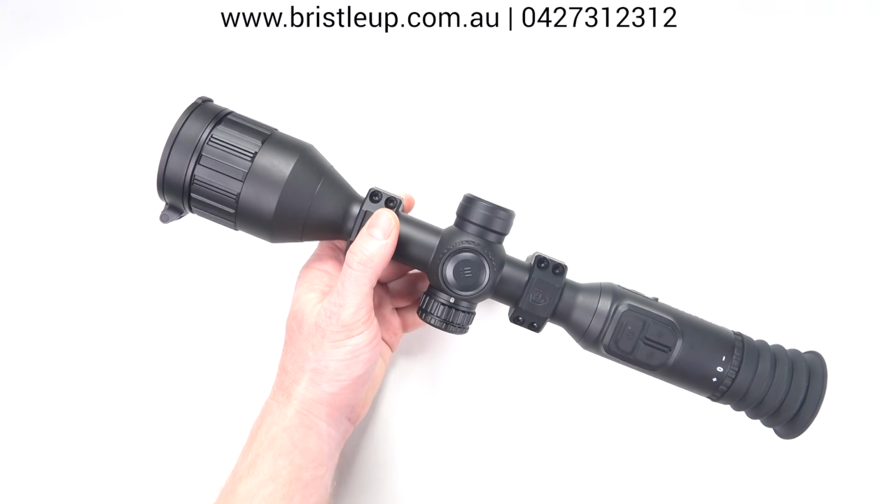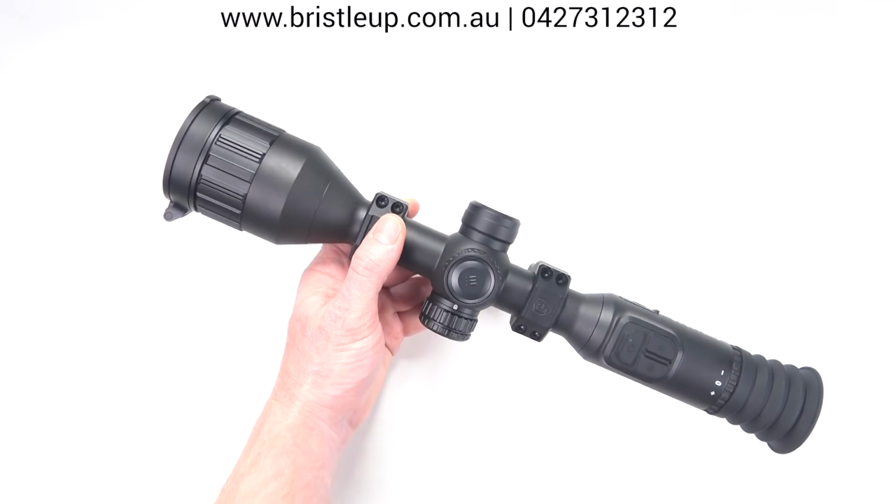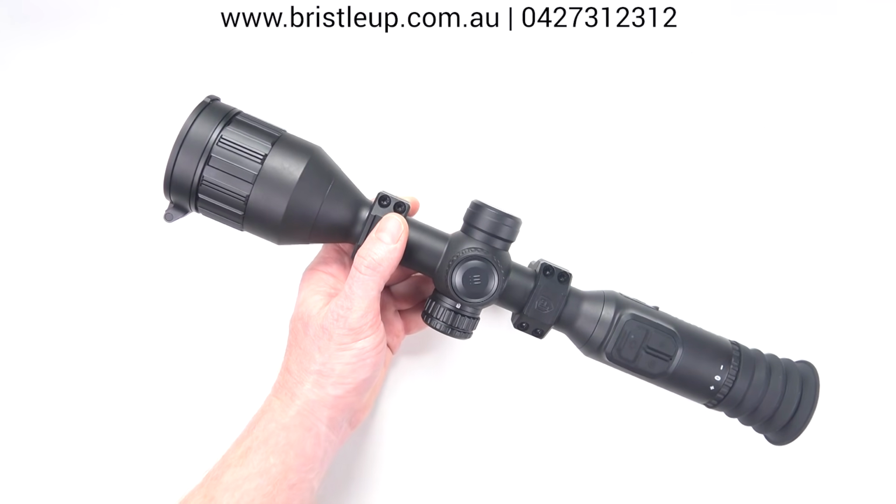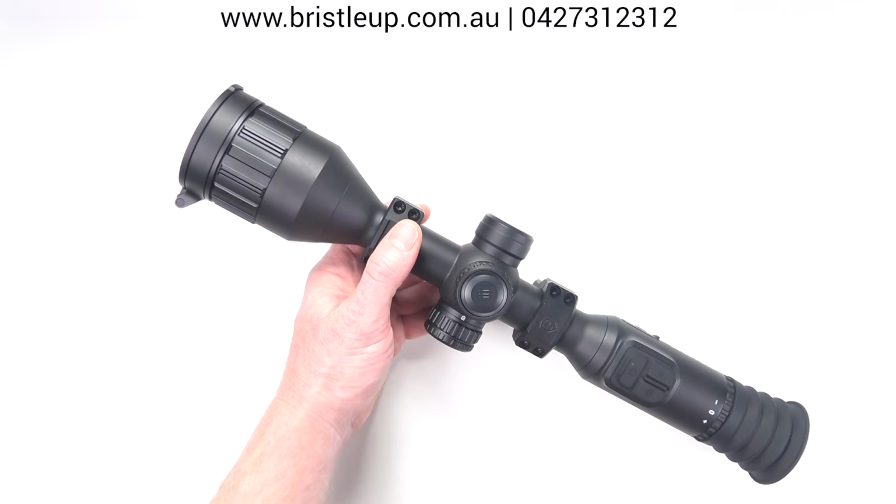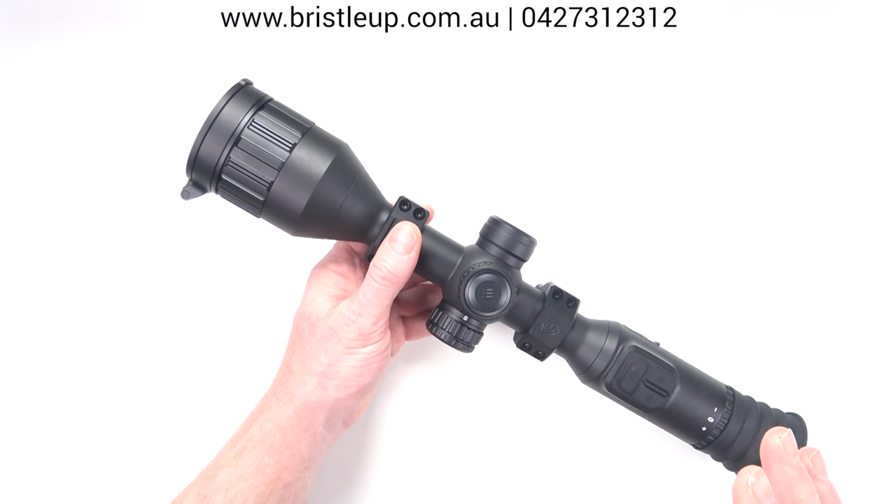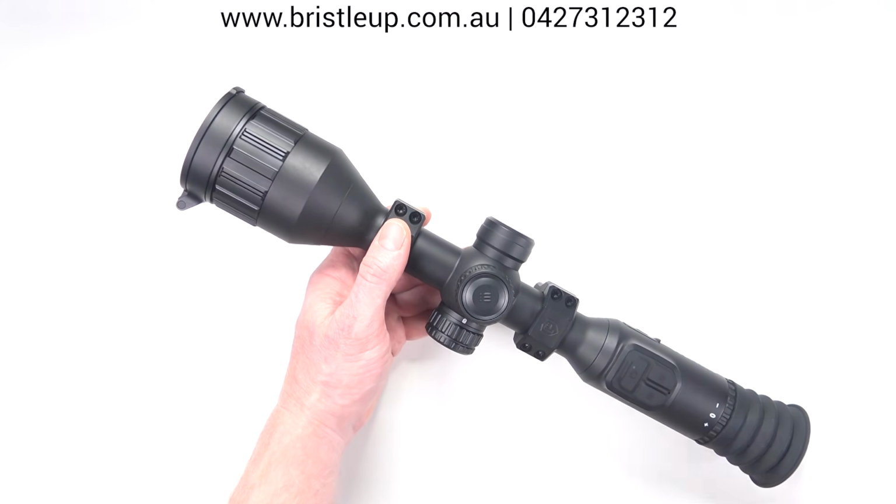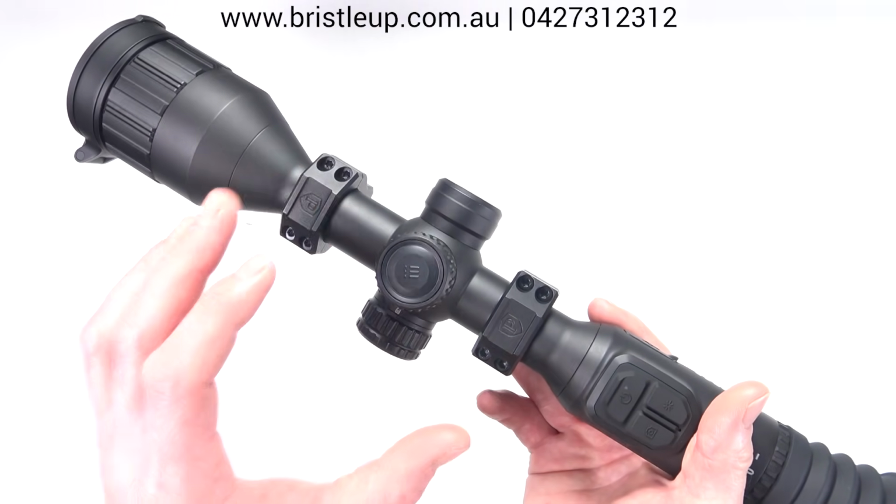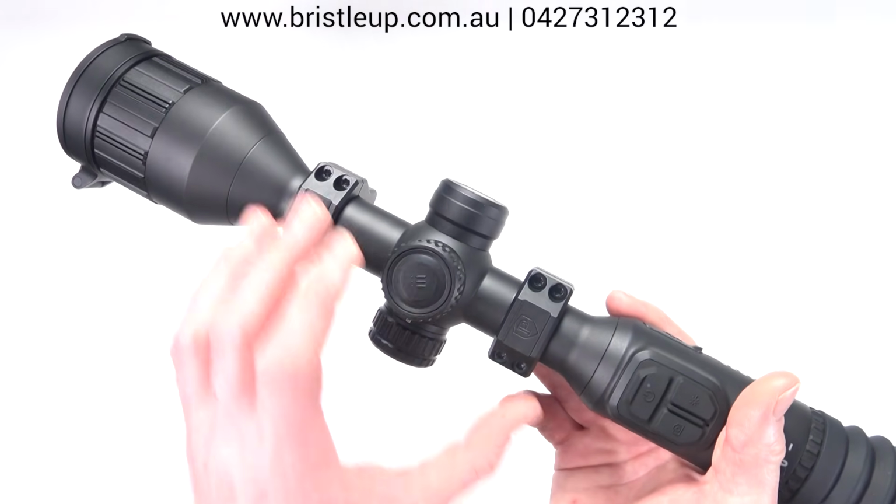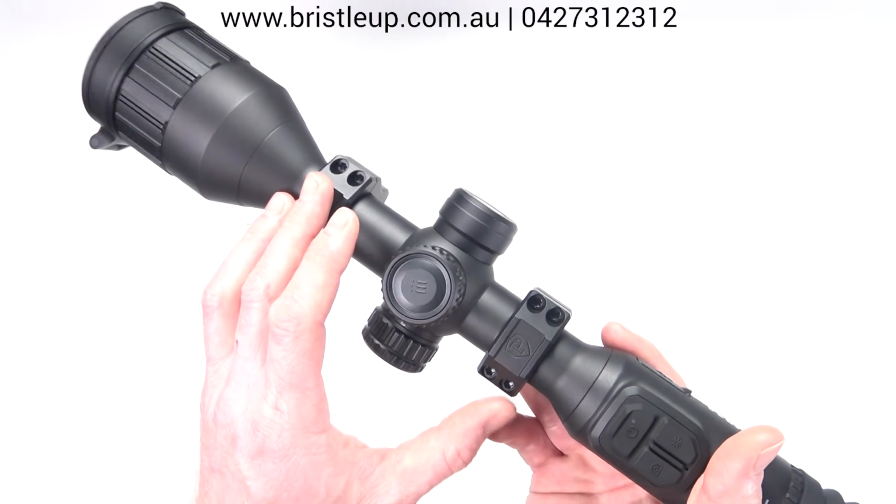Alright, let's rattle off a few other features. So we have recoil activated recordings up to 15 seconds. We can view the recordings and play them on the device through the album. Now it does have audio recordings, but they are not very good. We'll cover that later. Now I did test the startup time on this device, and it takes about 7 seconds for it to be fully turned on and ready to use, and sometimes even quicker than that.